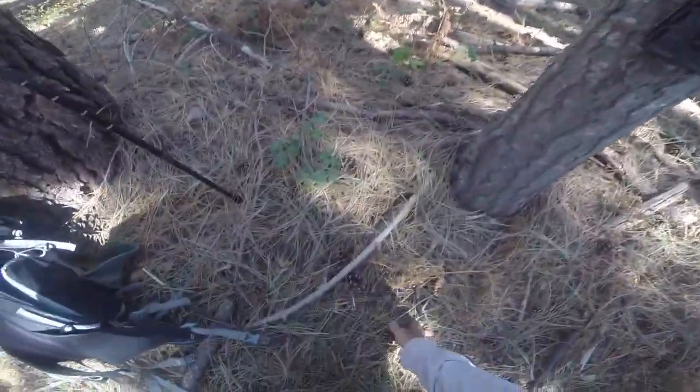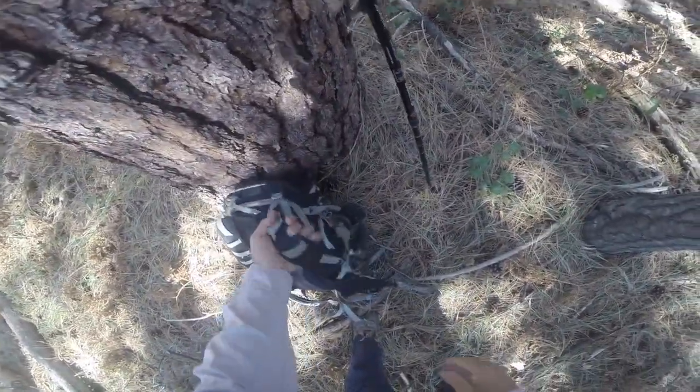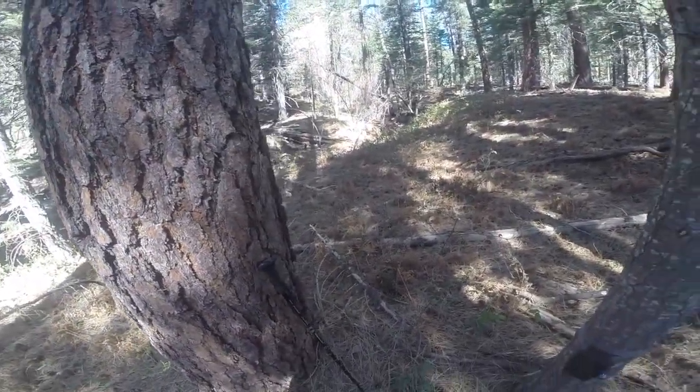Okay, so I just set up camera number 4. I found a new place alongside of a stream which has a very deep water hole.